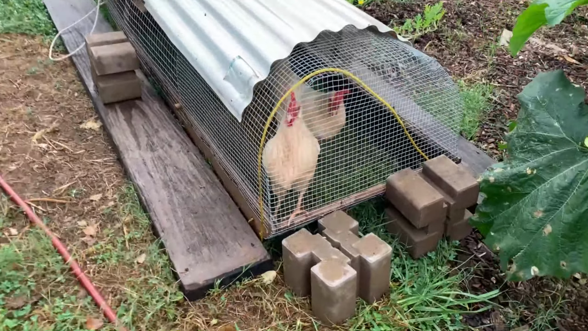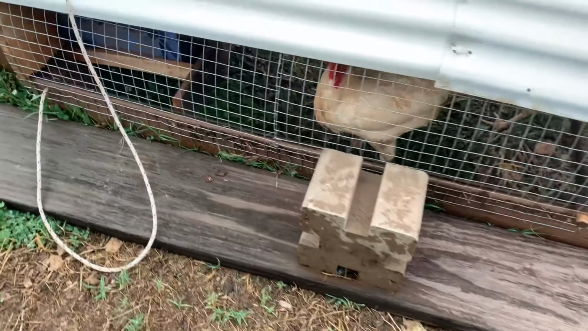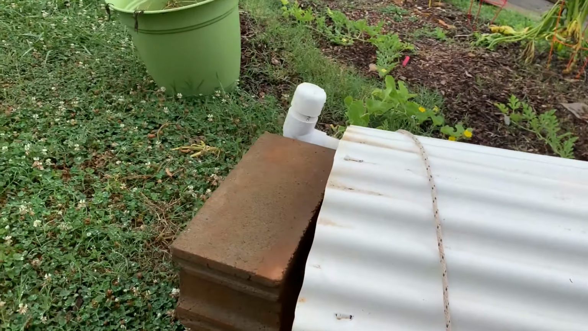Same with our white leghorns. Put it down bricks just to keep it from digging, and some boards. I already fed you guys. I already fed you. Maybe want more. And then the bricks to keep the basket.